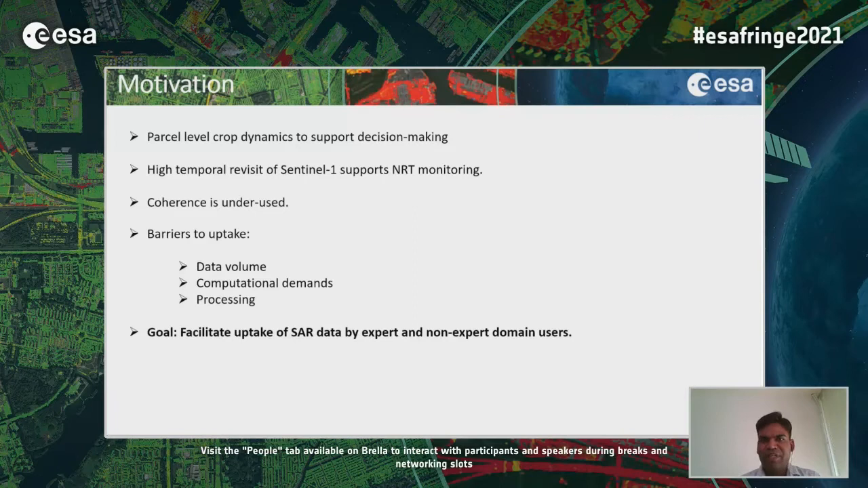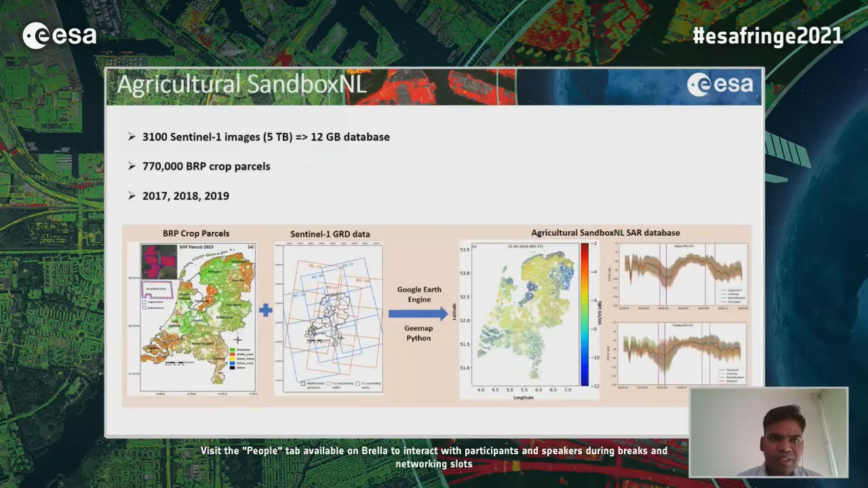So in the next slides, I'm going to present how a parcel level Sentinel-1 data framework can be made with the backscatter data, and I'm going to show a prototype for coherence data for parcel level crop monitoring. The framework, or we can say a database, we have produced is Agricultural Sandbox NL, and this processing has been done over the Netherlands.